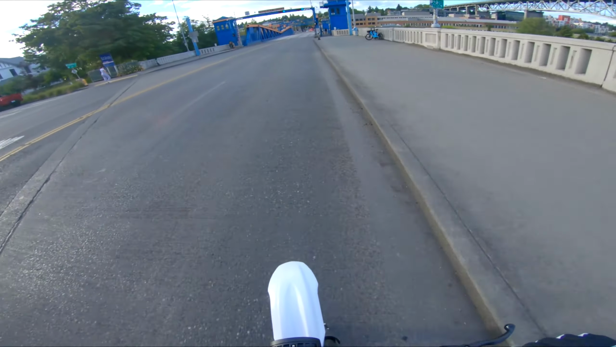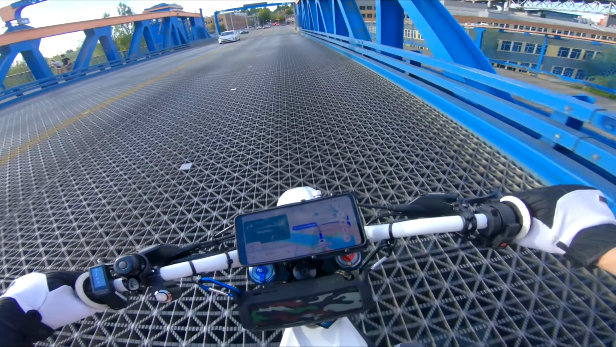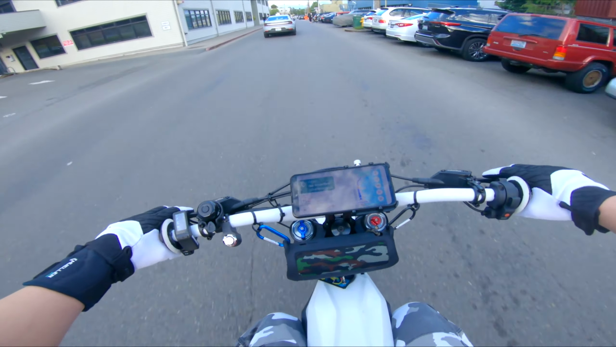Let's see how these do on the weird, sketchy grate material. This should be slightly better than the Supermotos, or than the motocross. Yeah, it's not too bad. You can actually kind of turn on there and it doesn't feel sketchy. But yeah, rolling up on Gasworks.